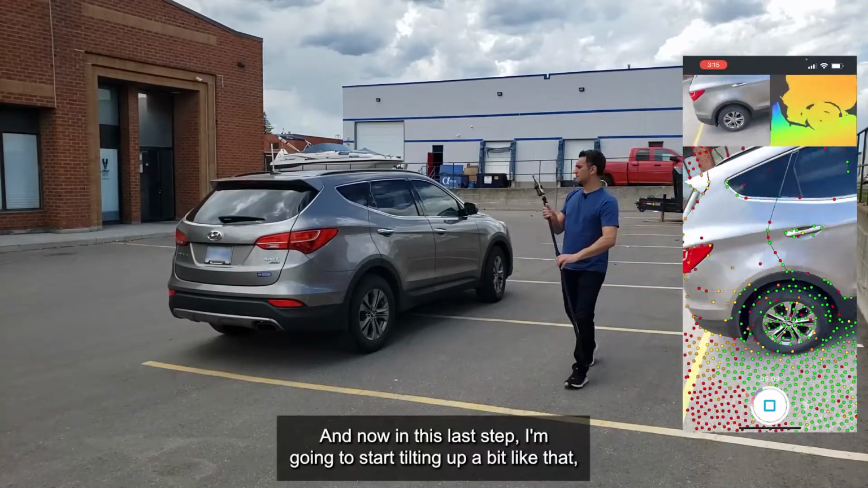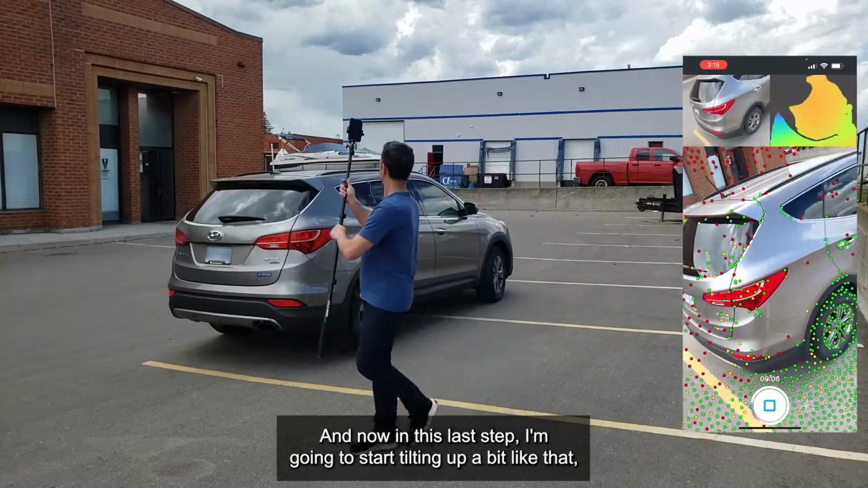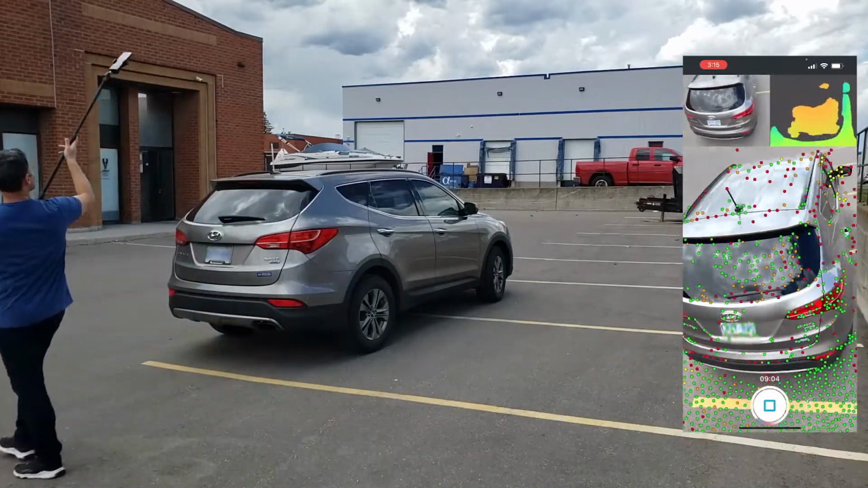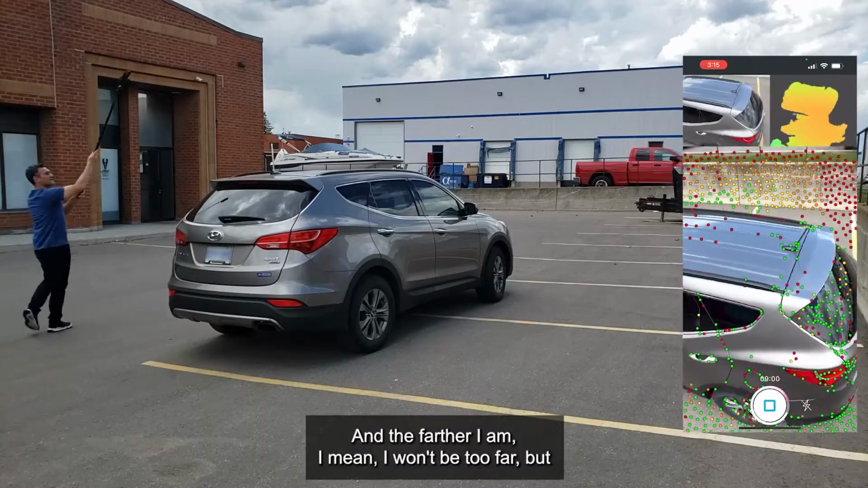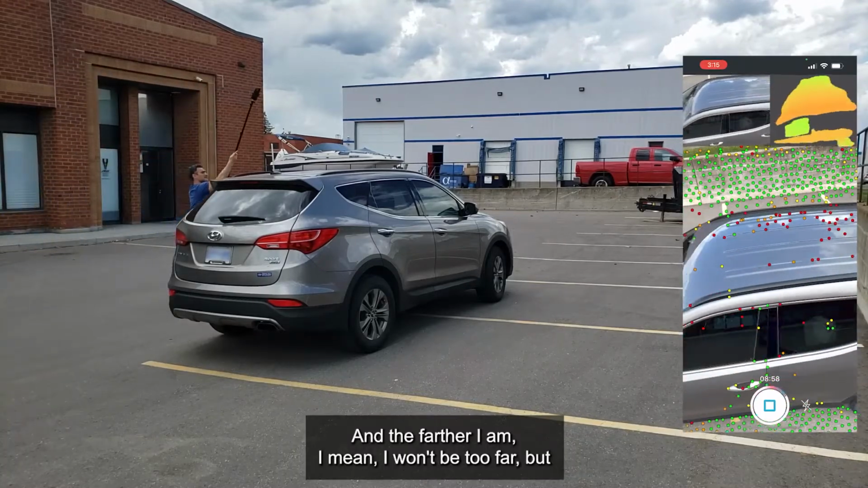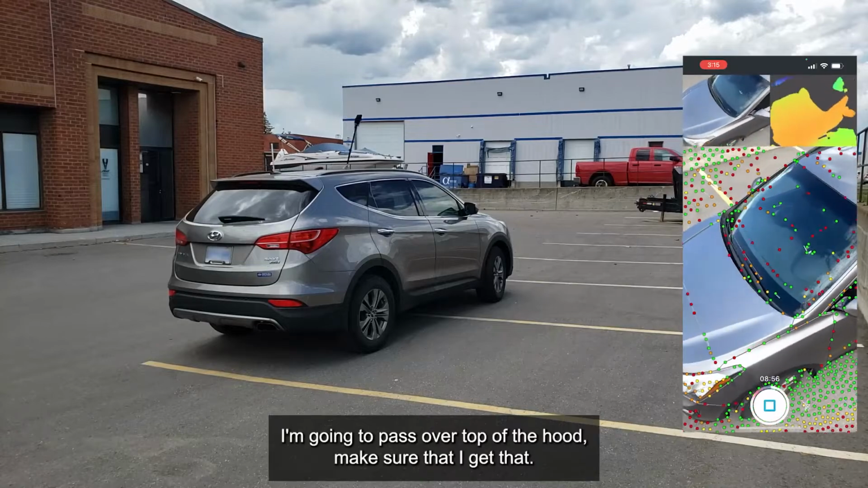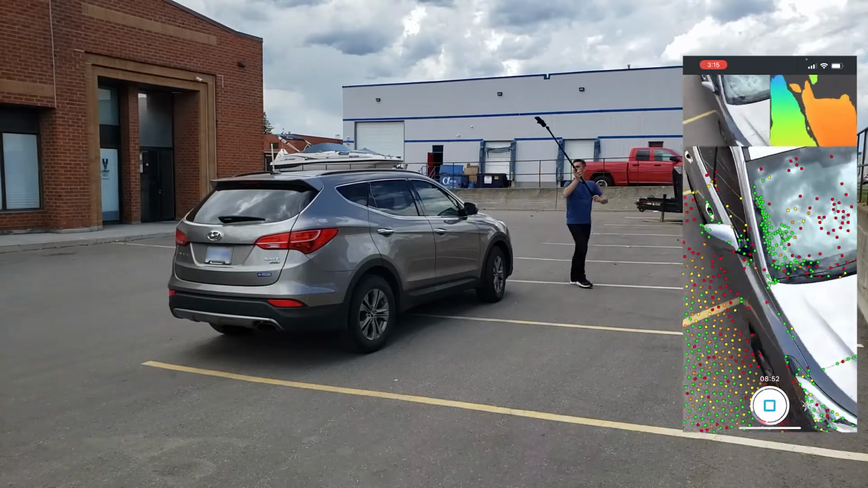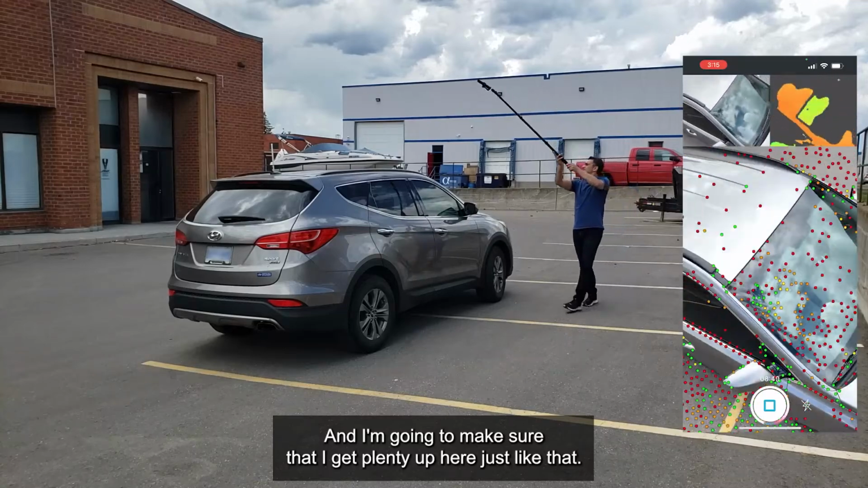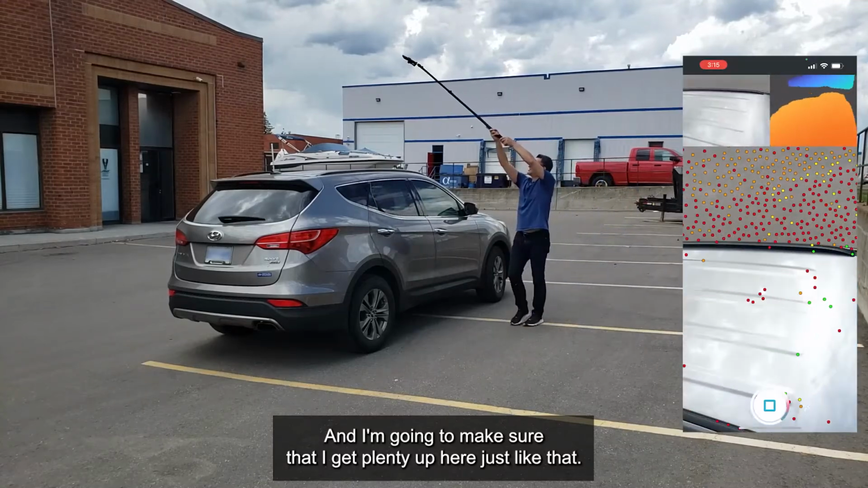Now on this last loop, I'm going to start tilting up a bit, like that, and I'm going to make sure that I get the top of the vehicle. The farther I am, I mean, I don't want to be too far, but I'm going to pass over the top of the hood and make sure that I get that. I'm going to make sure that I get plenty up here, just like that.